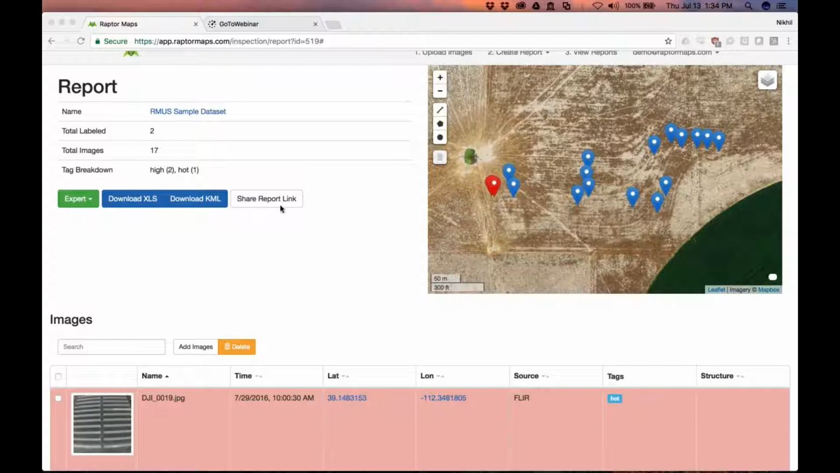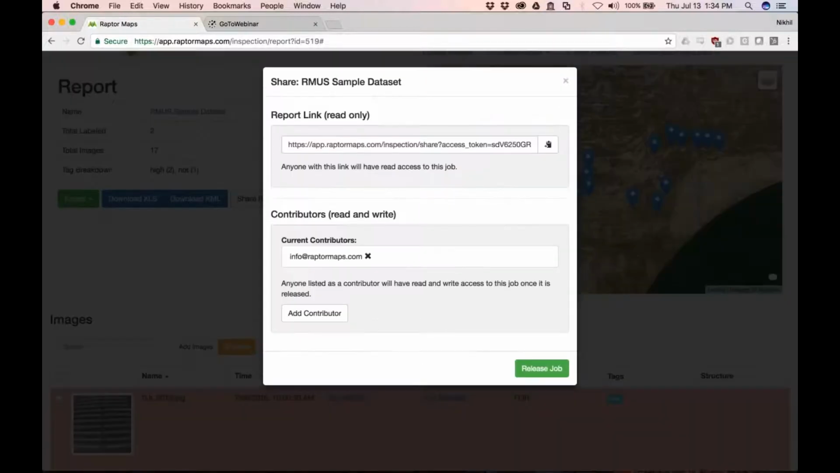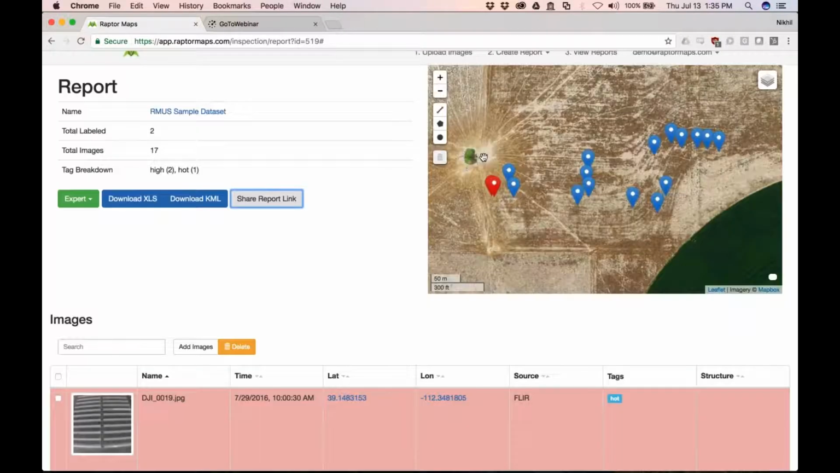So, yep, let's talk about the different ways you can deliver data to your client, and then we can highlight what we've seen work for different industries. So first and foremost is being able to give your client the link to what you're seeing on this site without needing any sort of special software or anything like that. So literally give them that report link.